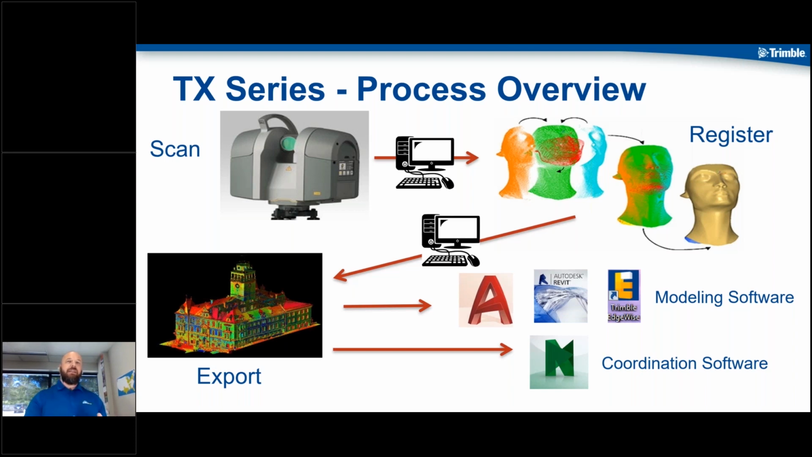So walking through that, the big difference here, and you'll see the icon that I've got in here, which is the computer, showing that you have to take the data from the scanner into a computer, and then from that computer, you do the registration. The registration is essentially aligning from cloud to cloud, moving this cloud over to this cloud to make them all touch base together. Sorry for the creepy image, mannequin face, but it actually tells the story very well.